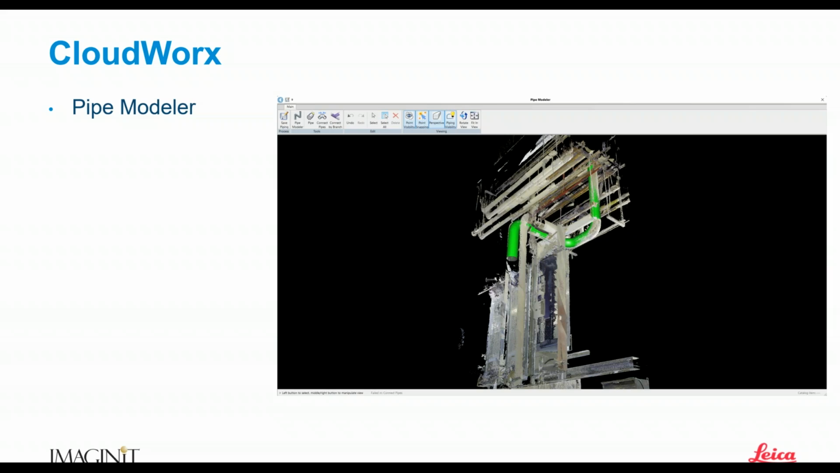Well, it seems that Leica's been able to port that tool over to CloudWorks. If you're looking at the screen here, it allows us to open the pipe modeler tool. We can start the pipe modeler and simply click on a pipe.